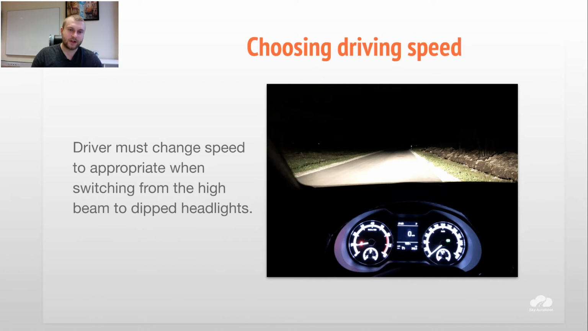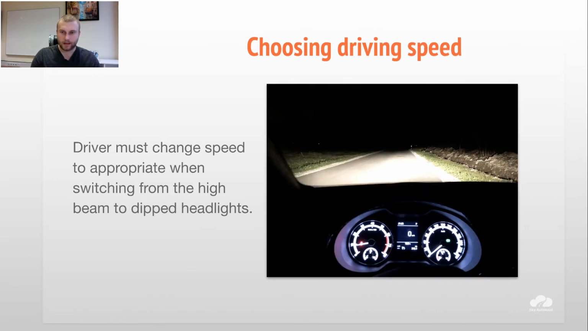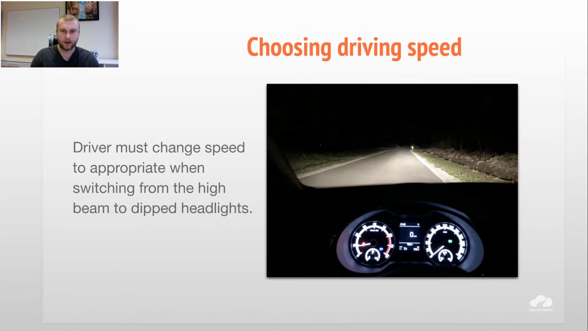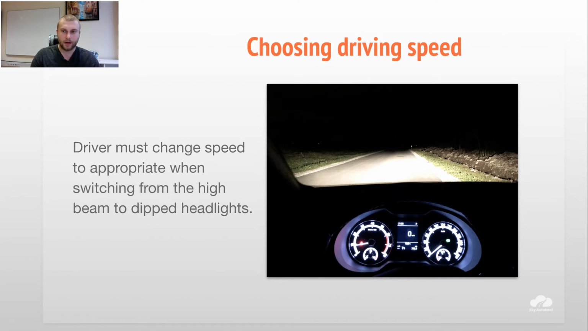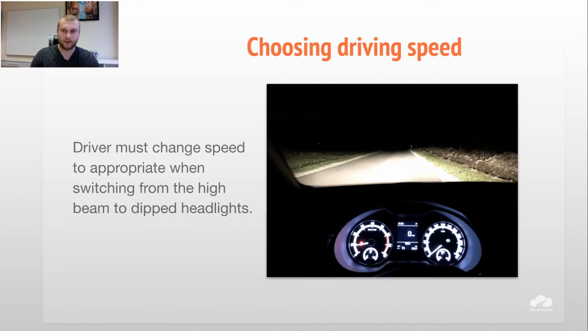What does it mean, driver must change speed to appropriate? Basically, as you see on the picture, now we have high beams on, right? Now we have casual low beams, headlights. You see how the distance of our road illumination changes. So basically, if you change from high beams to headlights, then this distance becomes much smaller.